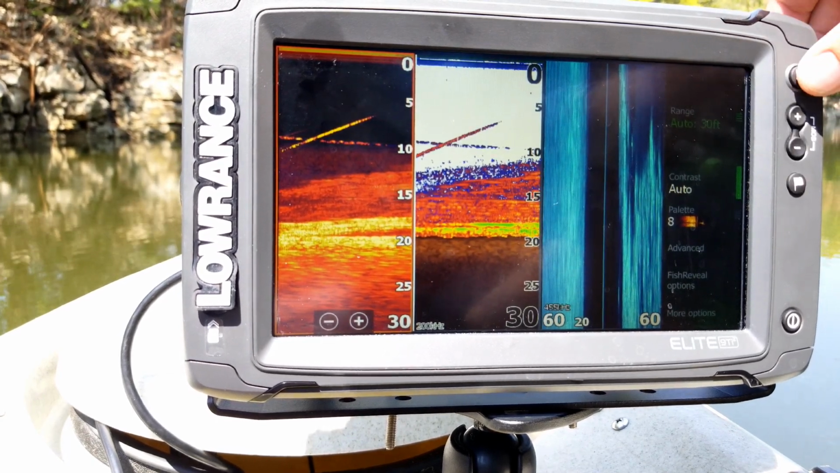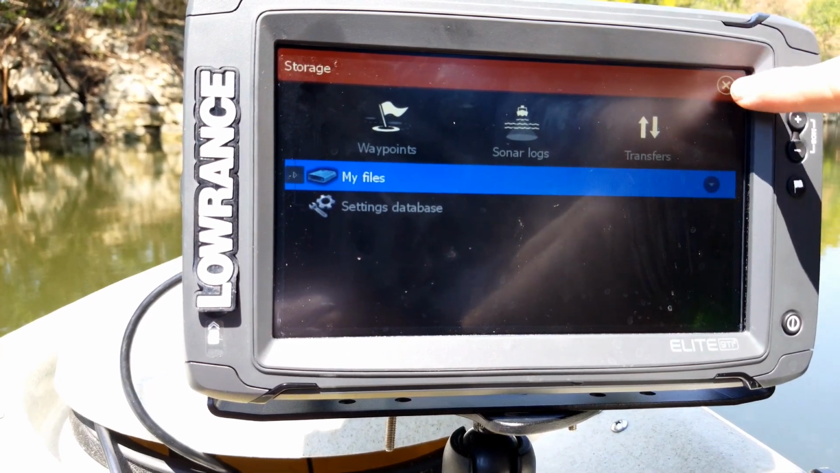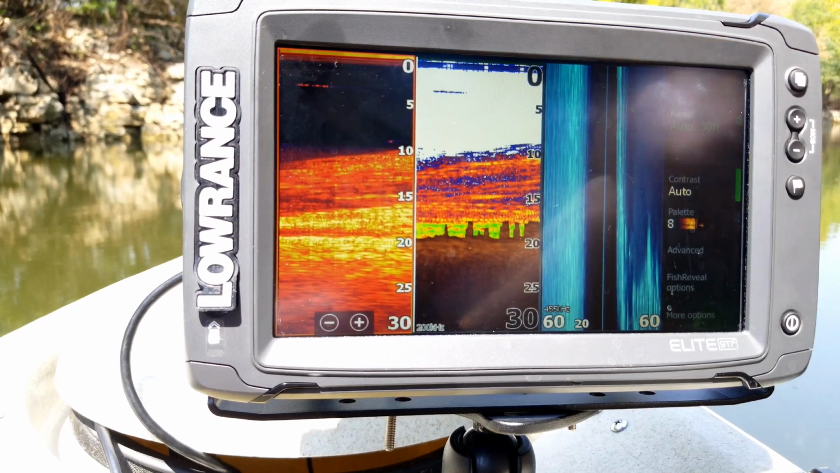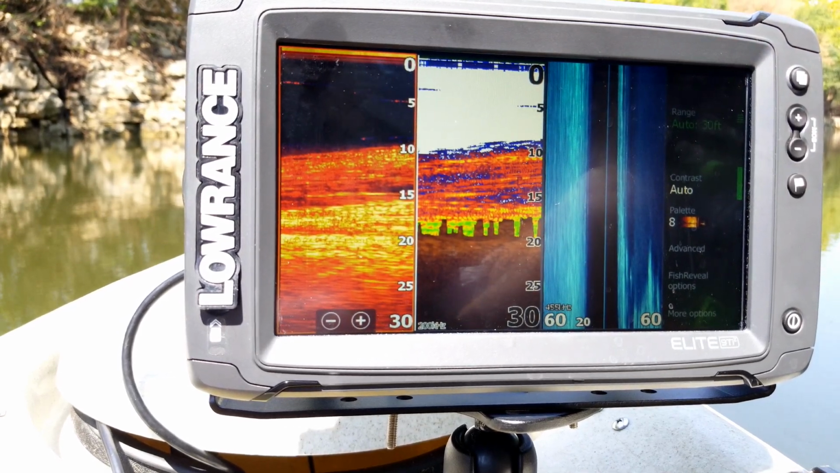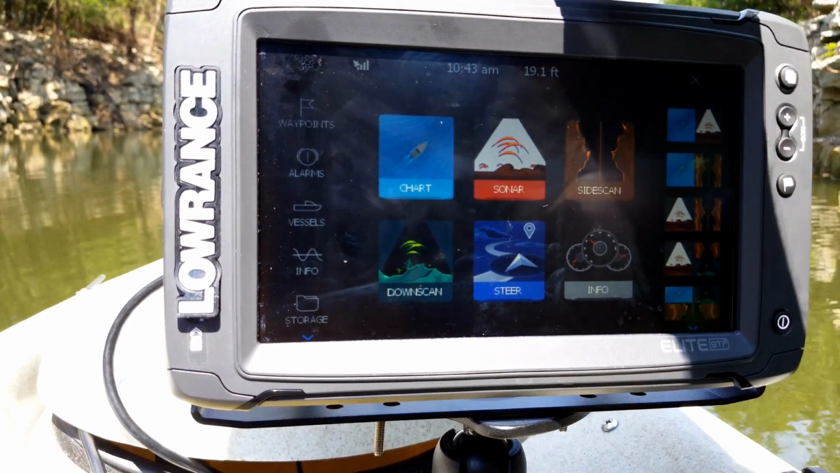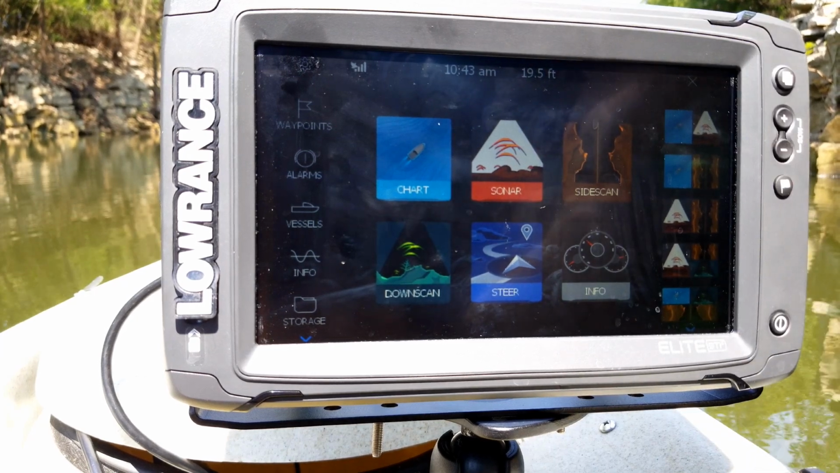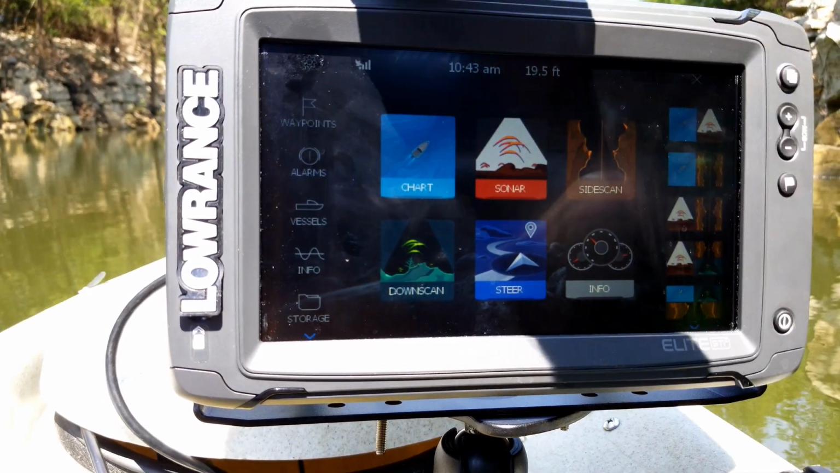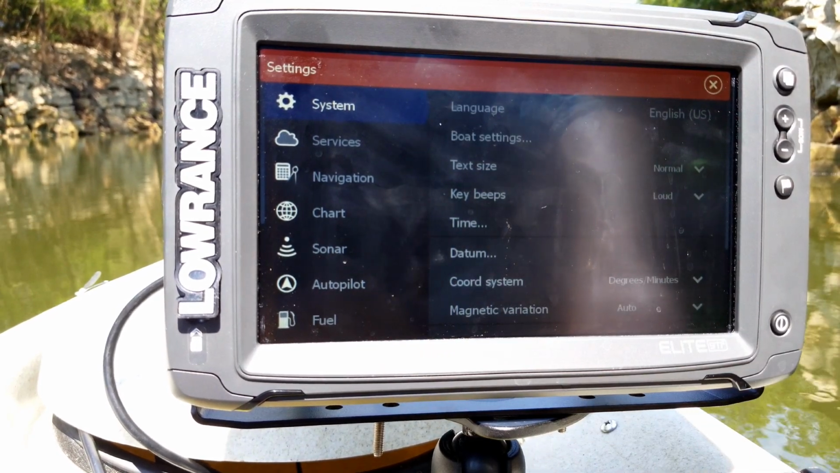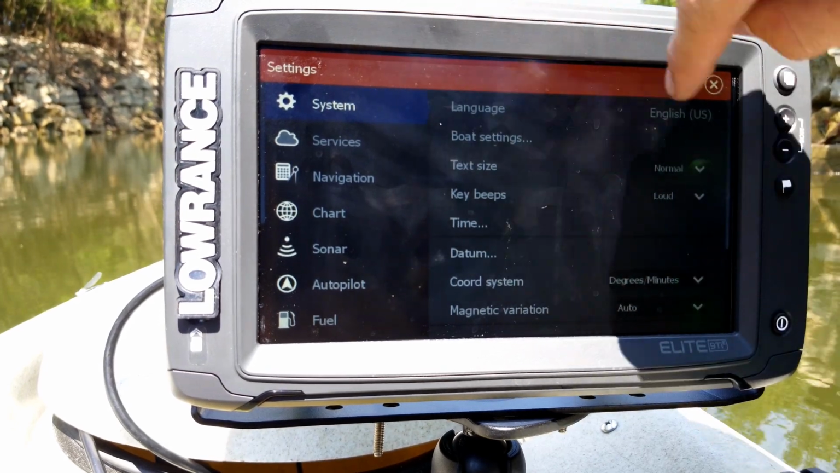Now, you'll notice that whenever you go into any kind of page, for example, like I went in my storage, you always have this little X up here. That is the exit button here. So anytime you want to clear out of the screen, you can just hit X right there. All right, and so now another option you're going to see is the little gear up here in the corner. As I mentioned before, that is your settings gear. So you can just tap on it, and that brings up all of your settings that you have here on the side.